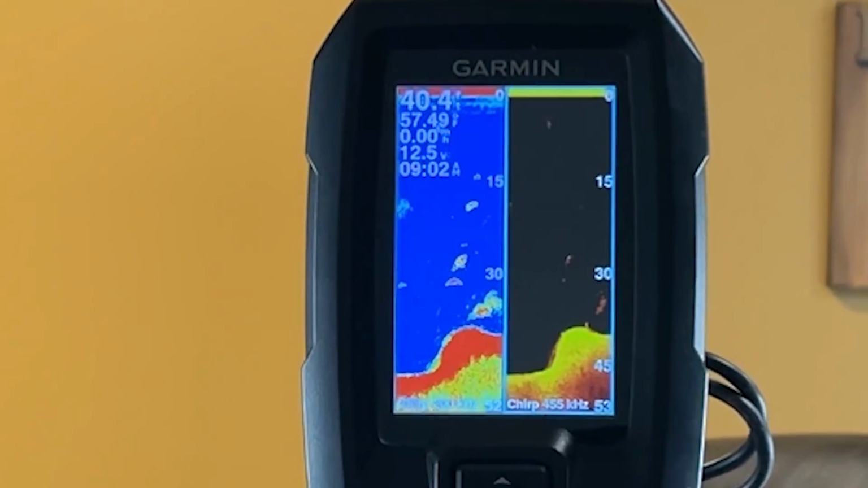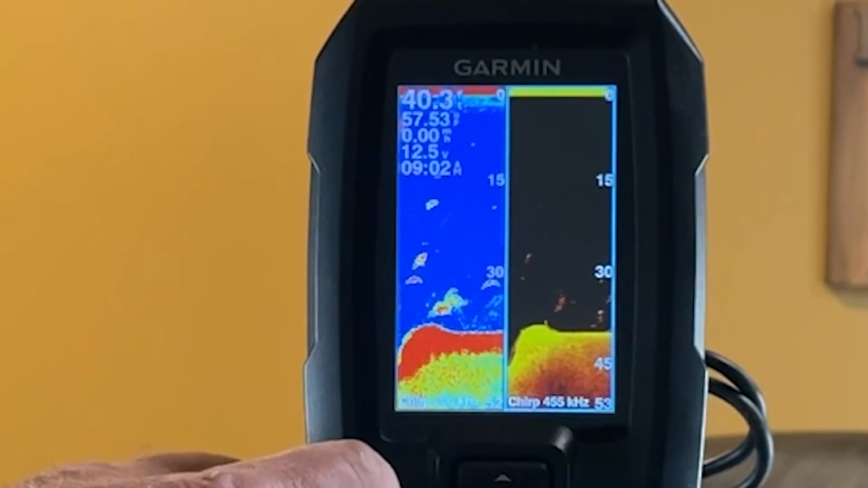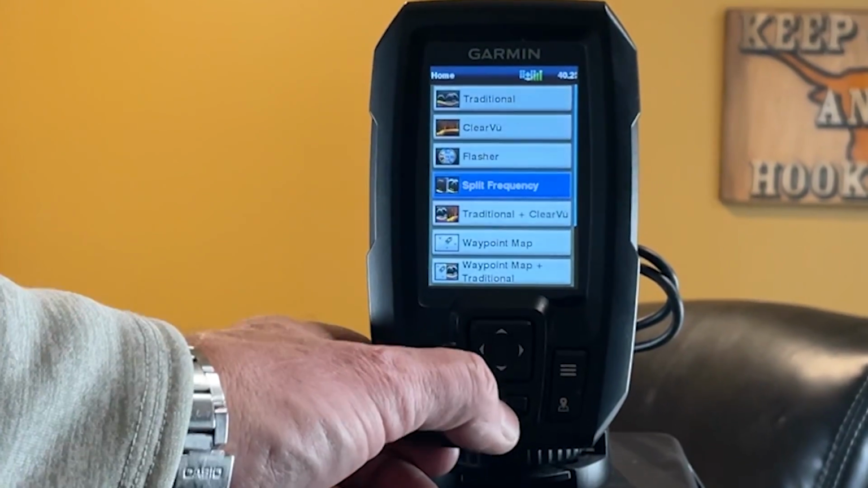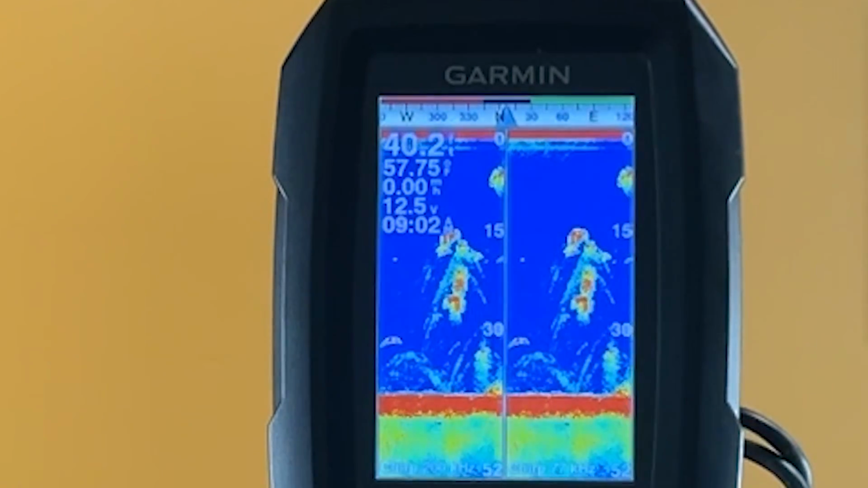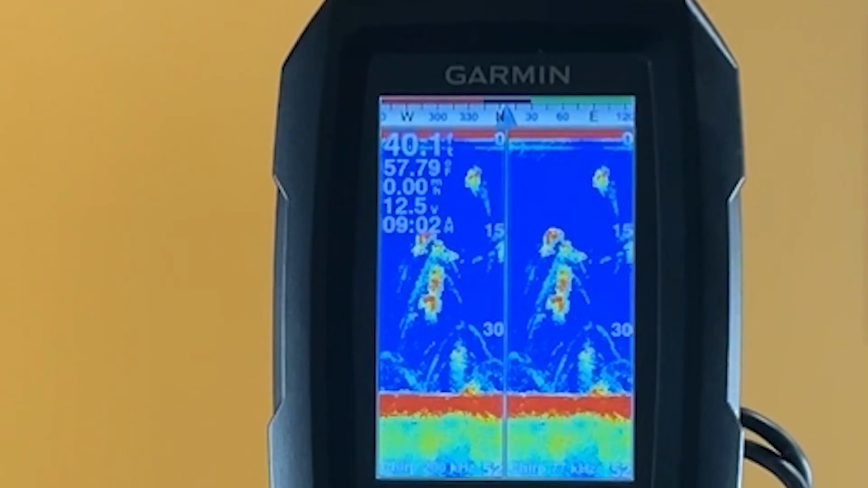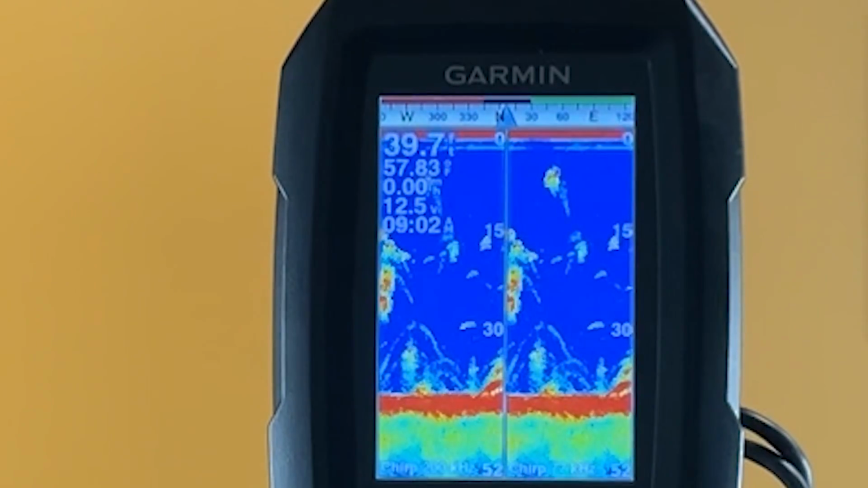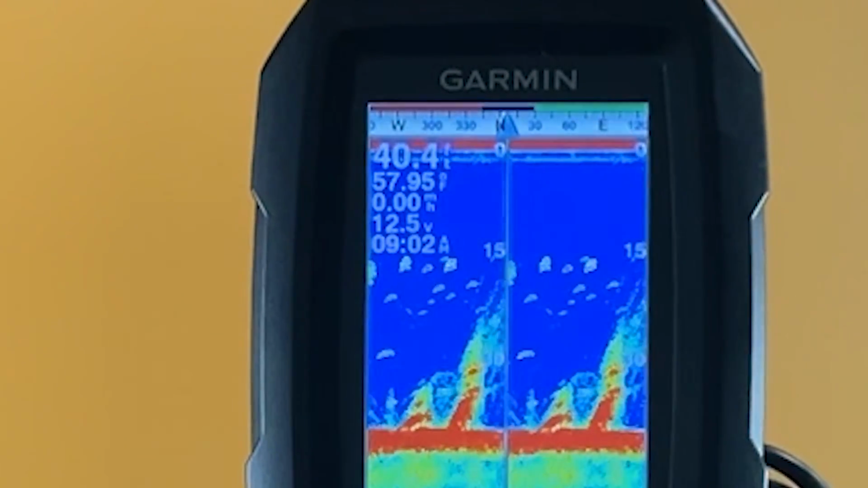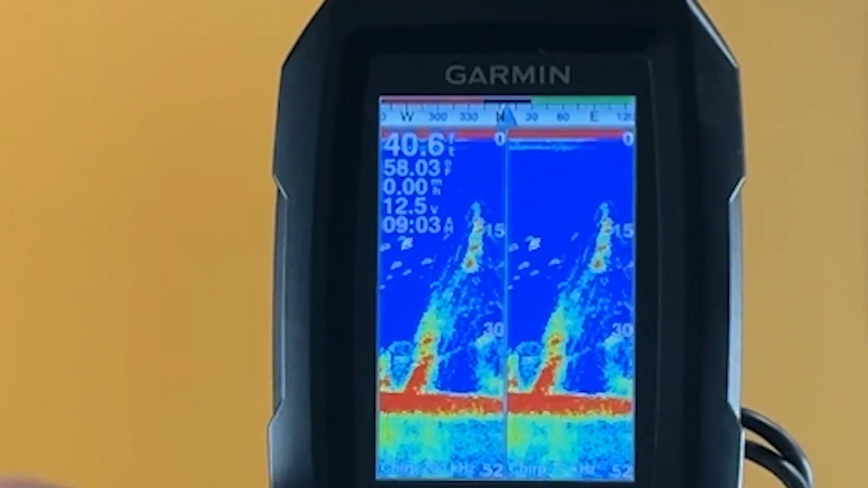And I mean, just look at that picture. That is crazy good. The split frequency. And if you don't know the advantages of the split frequency, look at that video I did, which is Sonar Frequency Explained. That'll give you an overview of why this split frequency is a good screen for you if you're doing vertical jigging.